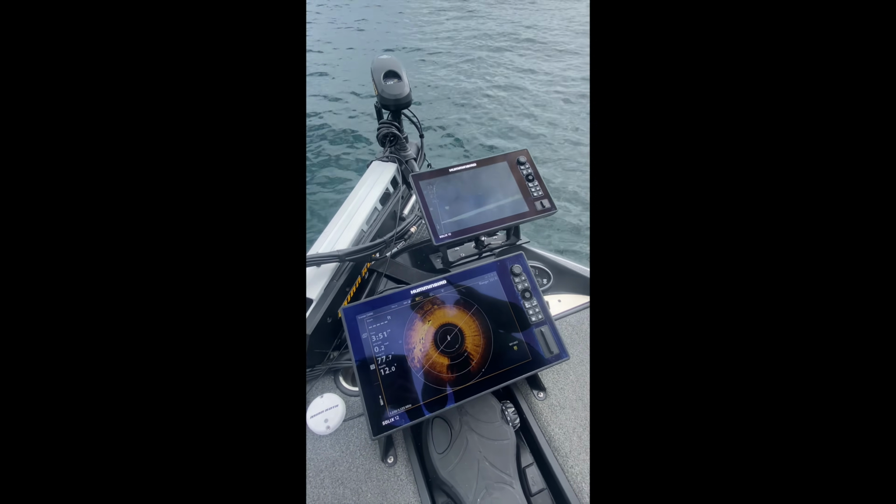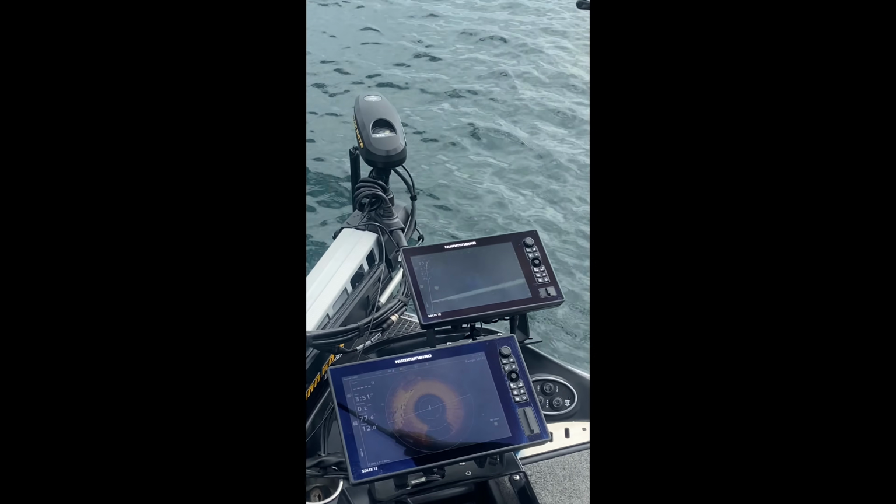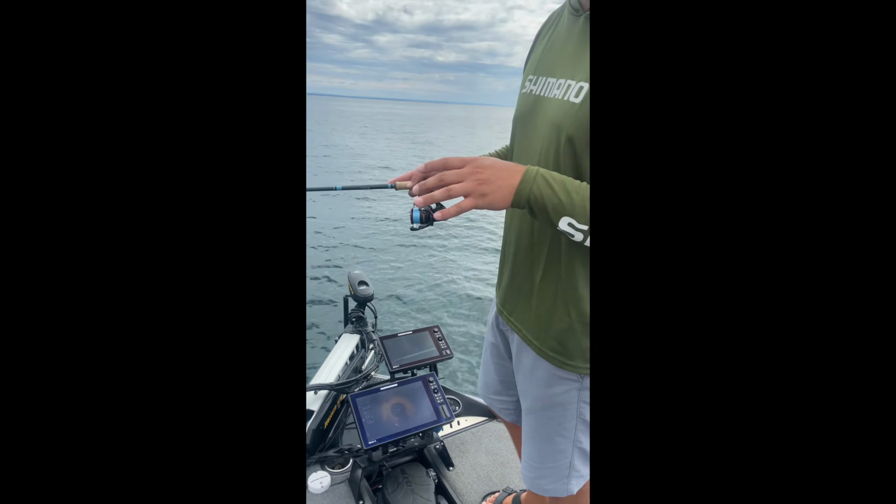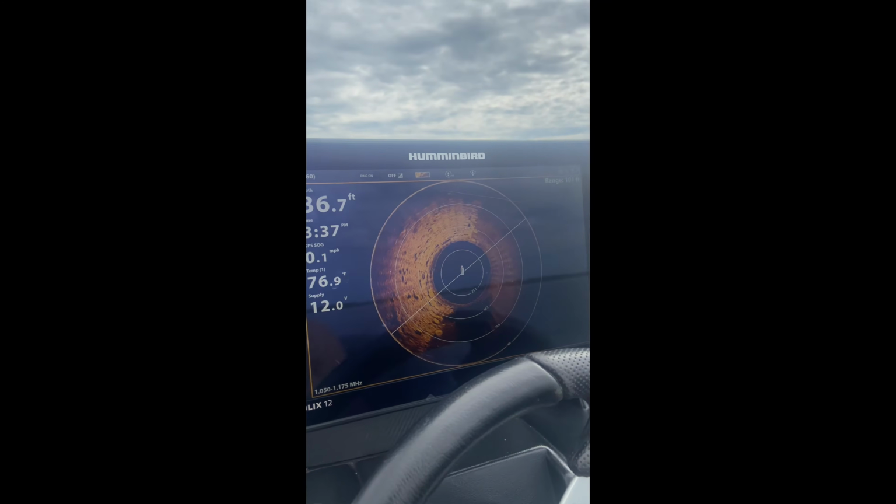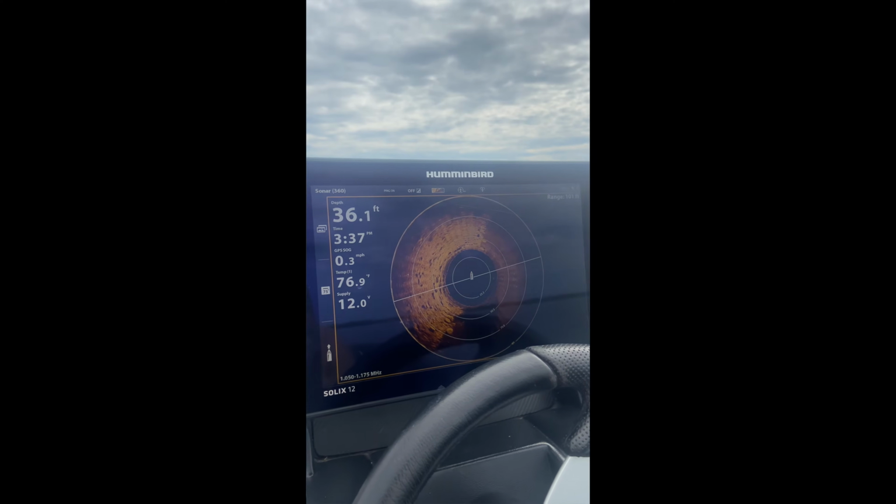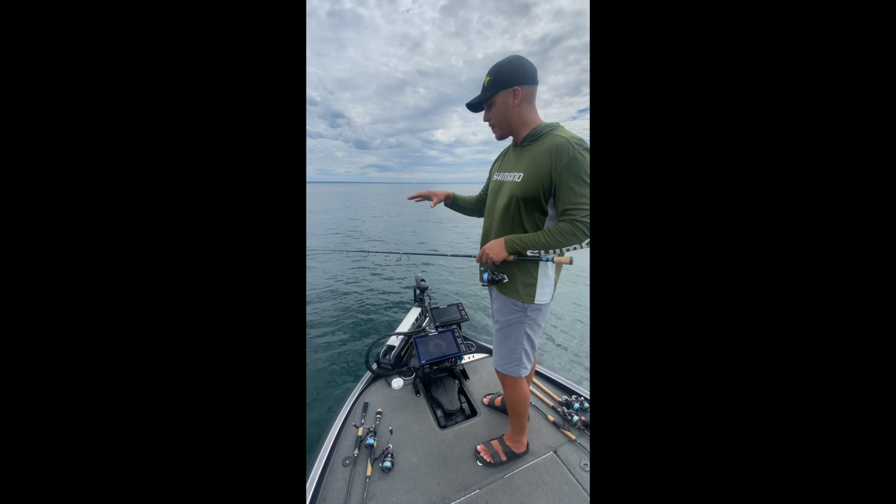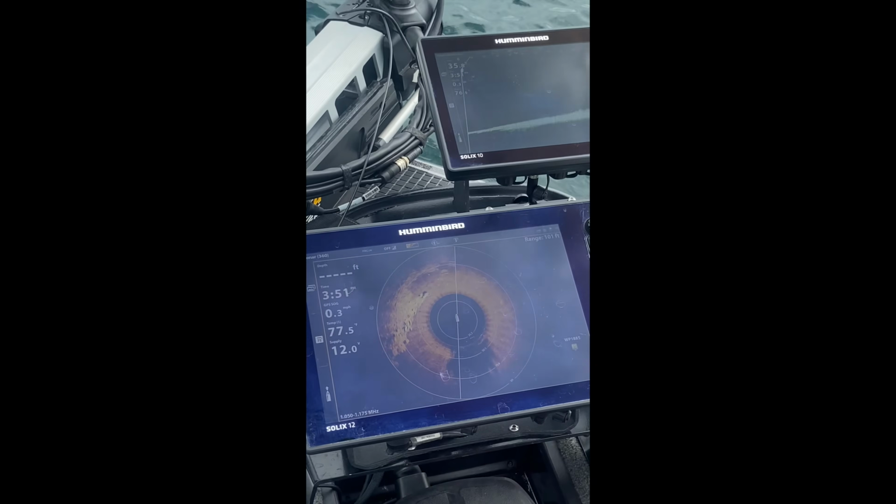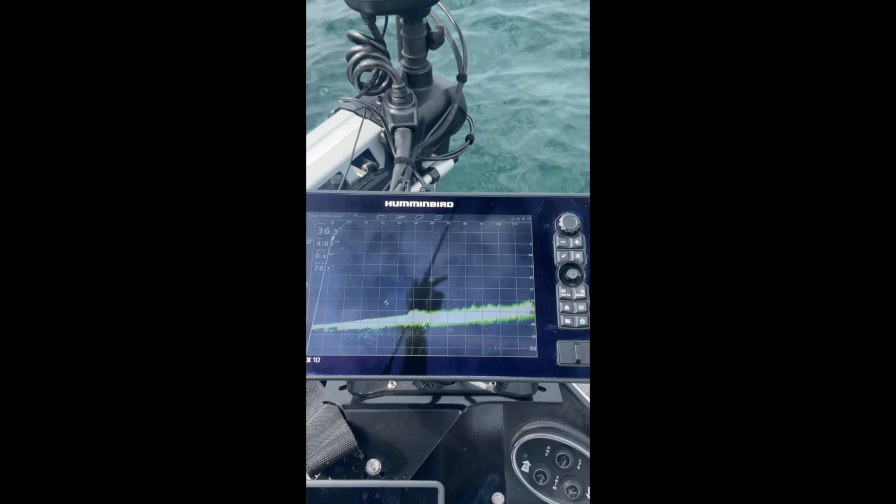We're using the 360 to position our boat on these edges where it transitions from hard to soft bottom. And the nice thing with the 360 is it paints a really nice picture of the area. We have it running at 100 feet out, scanning 360 degrees around us, and we're able to see those larger boulders on these transitions. Now when we get to a little outdent like we're fishing here, we're able to take the Mega Live and scan over those rocks and see if we're marking any fish.